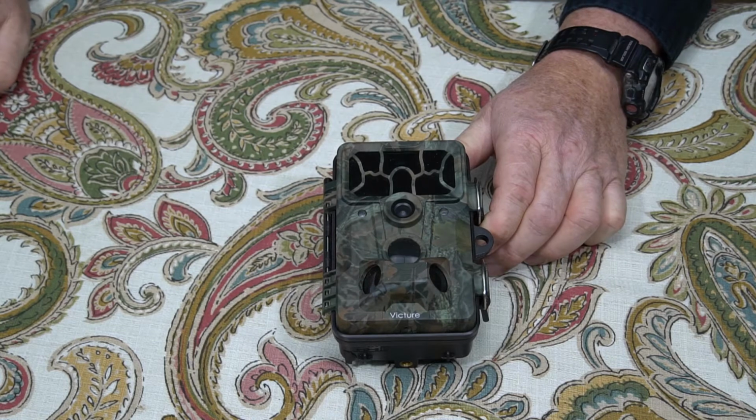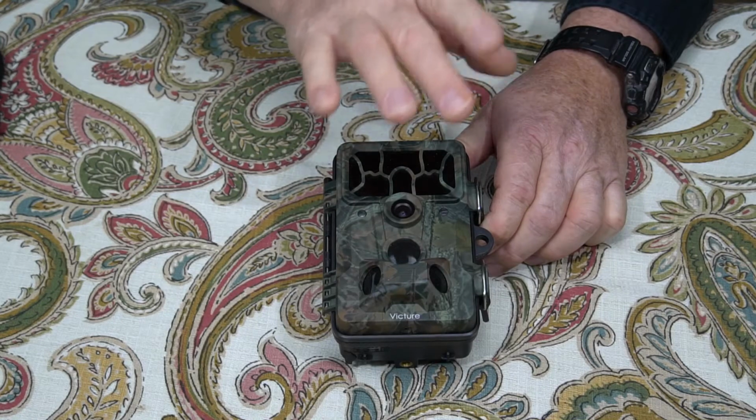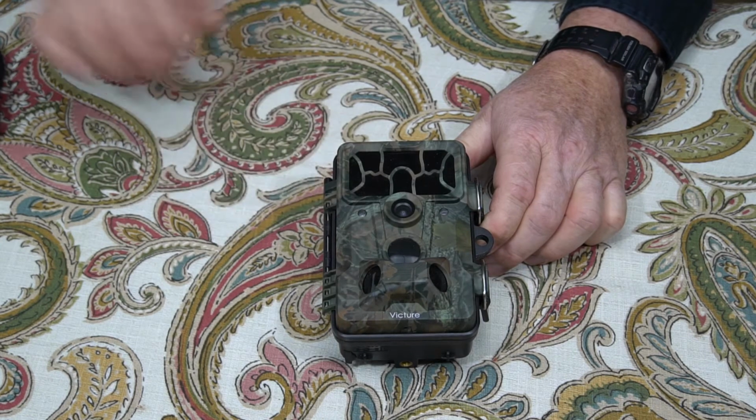Now, let's go to some videos here. I'm going to throw up a video of the hog coming in. Not bad, not bad. At night there's always going to be a little bit of graininess to the image because you are using the infrared function, but that's not a bad nighttime video at all of that hog.